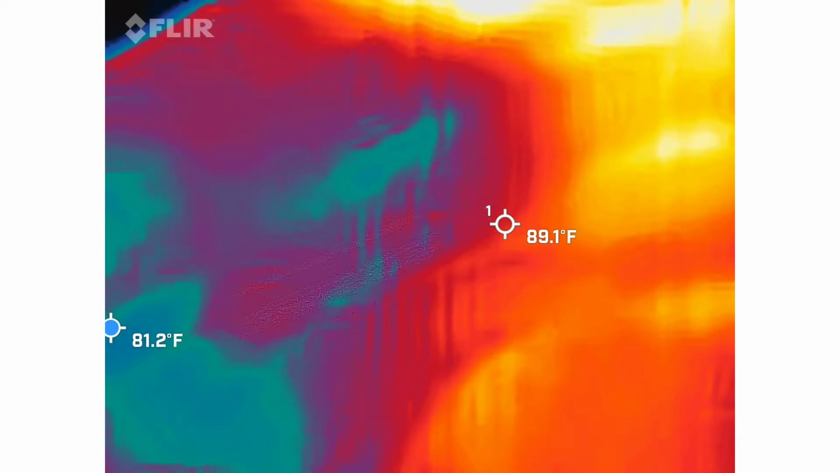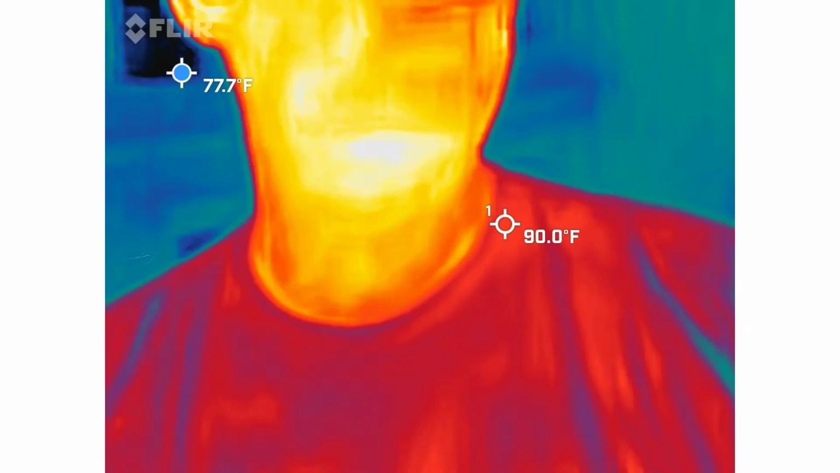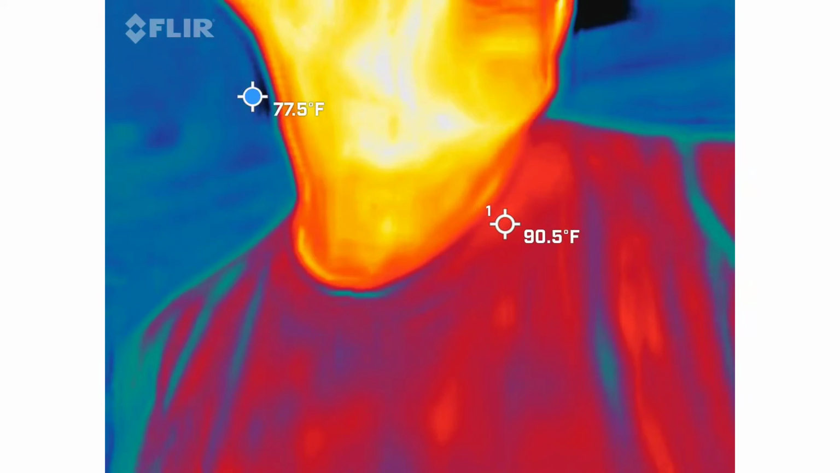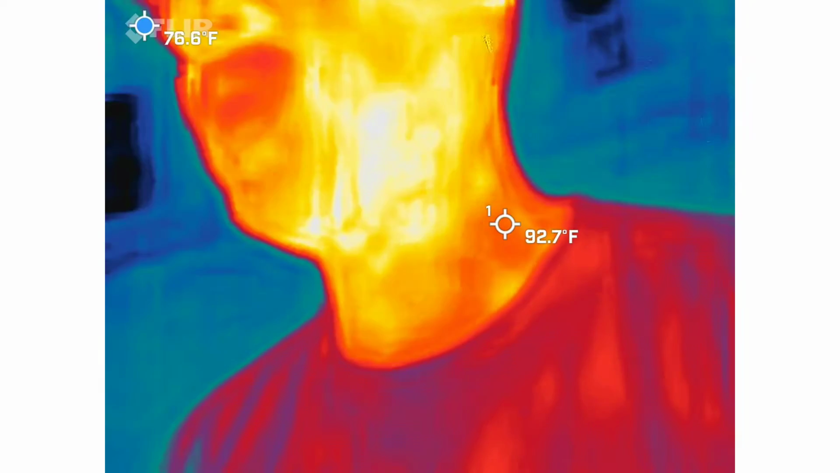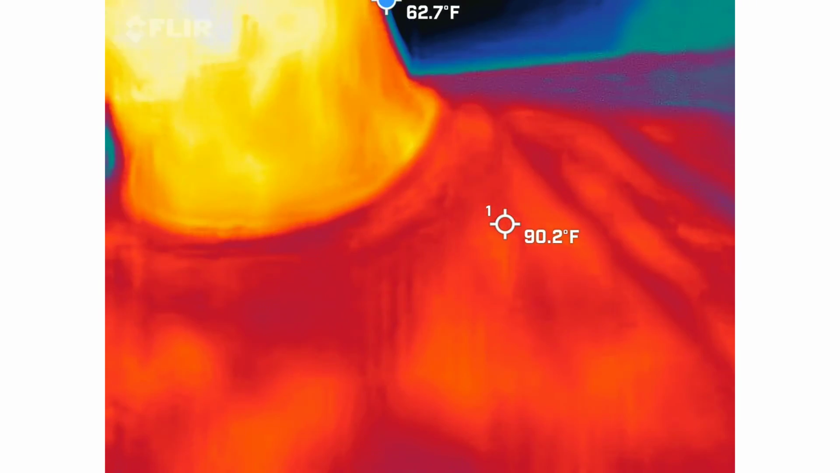Imaging. So why would we want thermal imaging inside of a ghost hunt? To see cold spots. Right, exactly. It's exactly what we're looking for. So cold spots. You guys should be able to see me in there, the red, orange, and yellow guy. Yes. We have a bachelorette party here, so this is going to work. I am the hottest thing inside the video right now. Yes, you are. See, look at that. Sorry, guys. But with that, we're looking for blue and black. That's what we're looking for inside this camera.